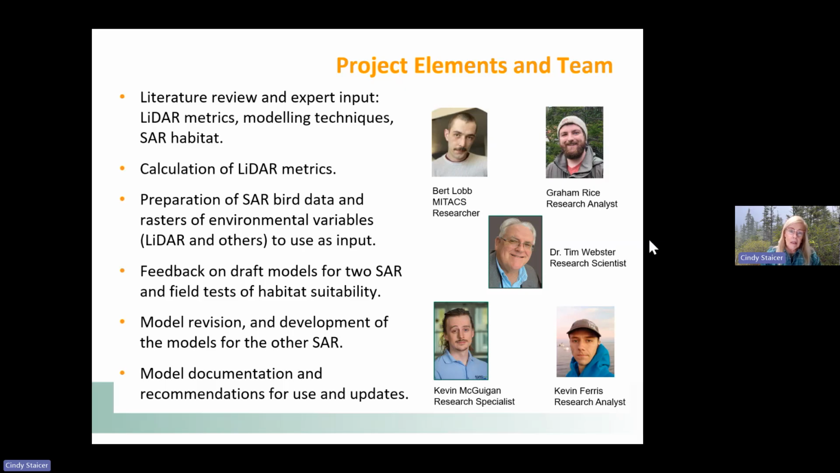Next was the workflow and the calculation of LiDAR metrics. And these are all things that were new. They weren't something that you just pull off of GeoNova. But I'll talk a little bit about how they did that. It took quite a long time to do that. And then